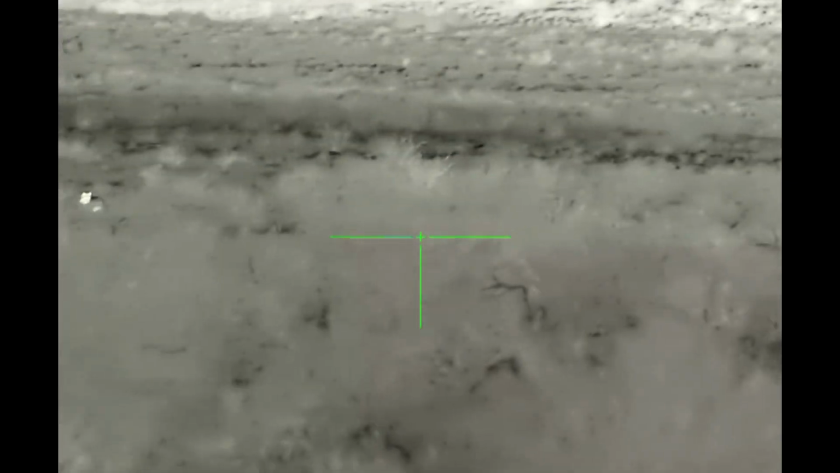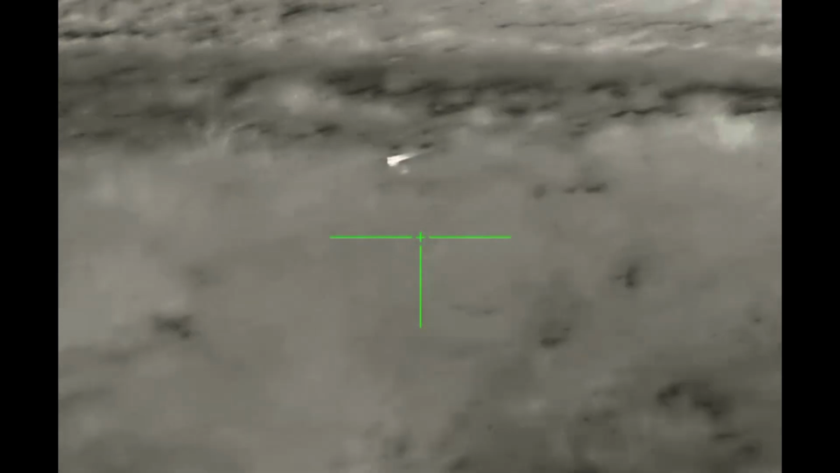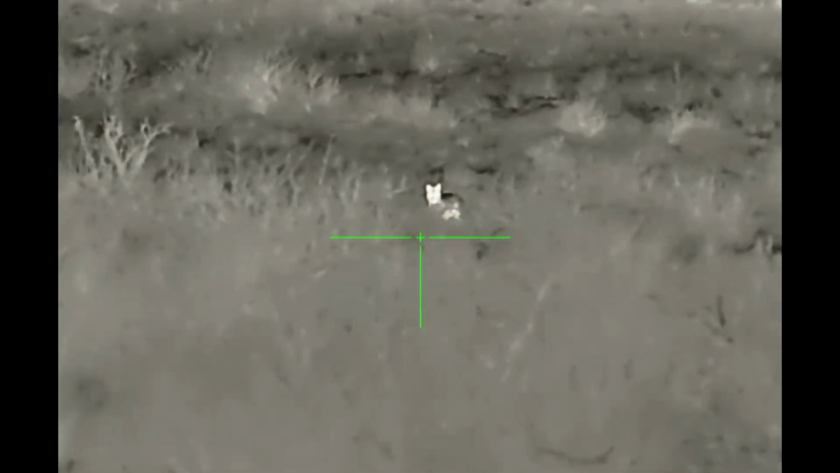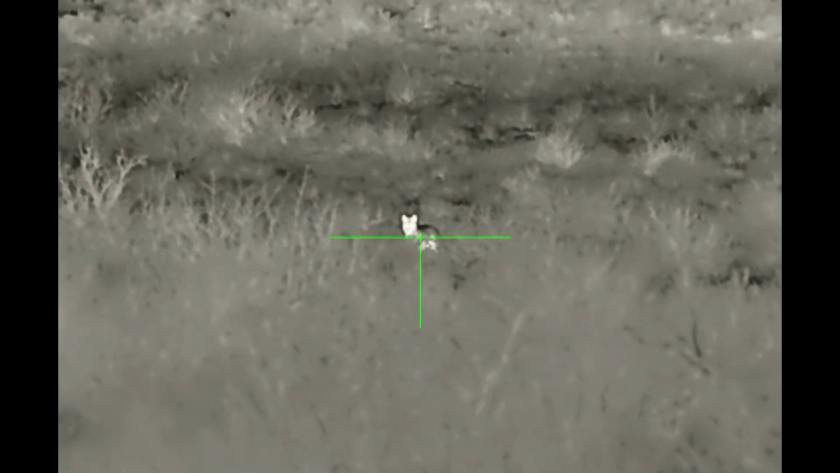He's right here. He's right here. This way. This way. That way. See him? I got him in my sight. Okay, get him.